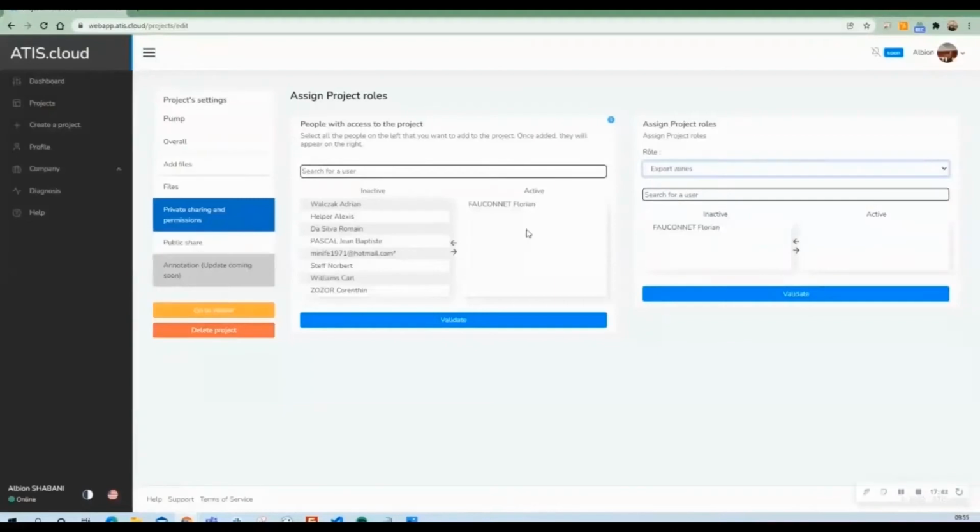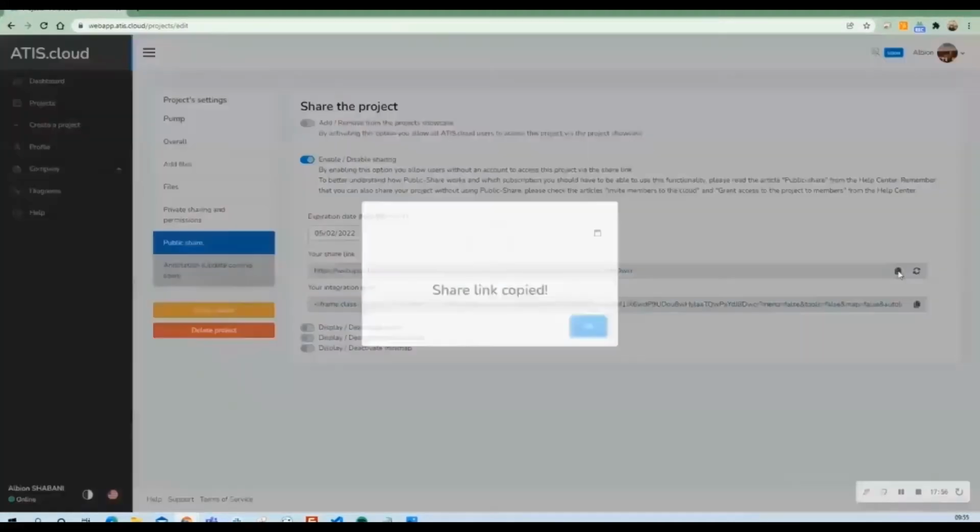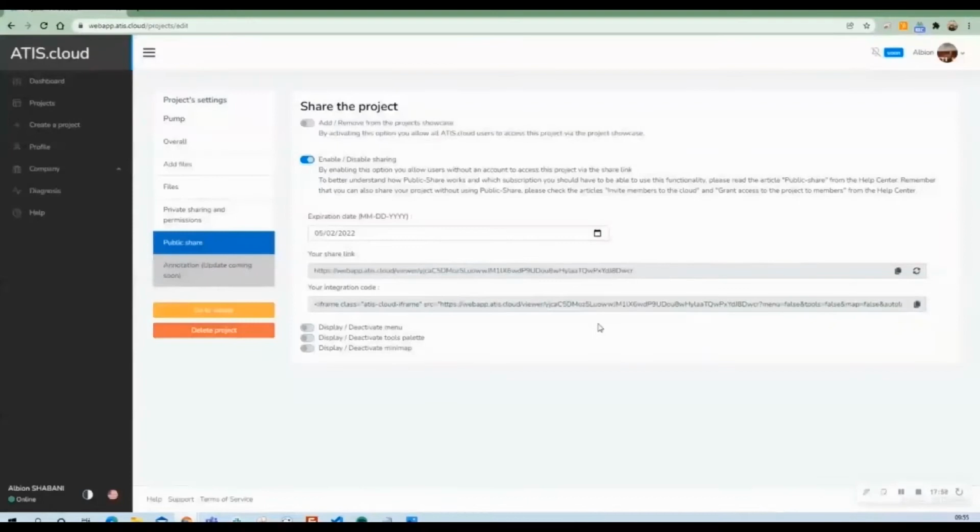The second way to share your projects with your clients is public sharing, where you enable the public sharing for the project. You set an expiration date, and then you will automatically get a link, and you just have to copy this link and send it to your users or to the people that need to see the project. If you think too many people got the link, you can ask to regenerate another link, or you can just disable the public sharing for this project.